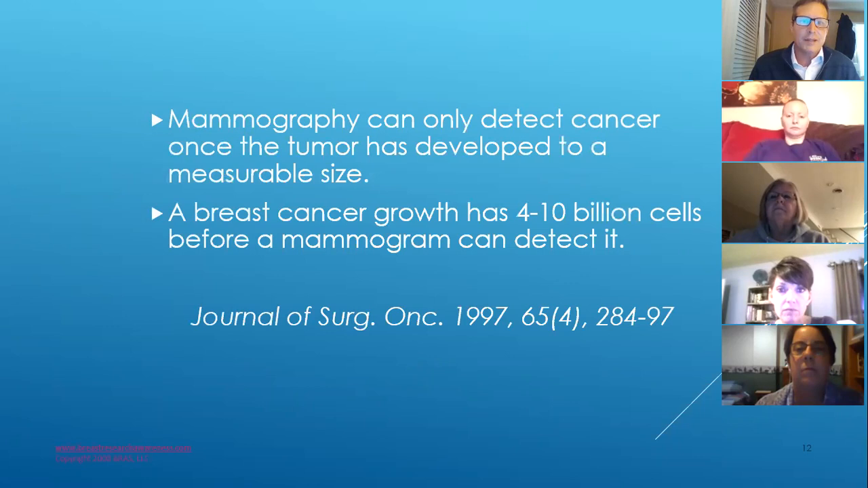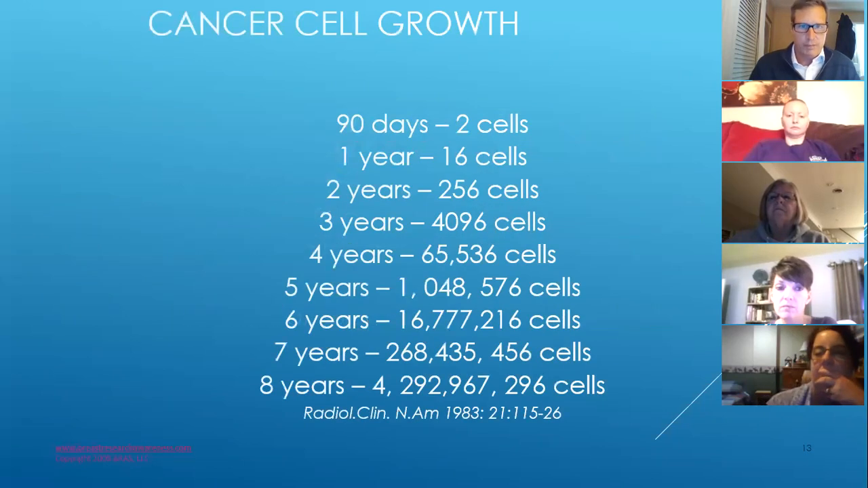Mammography can only detect cancer once the tumor has developed to a measurable size. A breast cancer growth has 4 to 10 billion cells before a mammogram can detect it. So, question, how long does it take to get to 4 to 10 billion cells? 8 years.